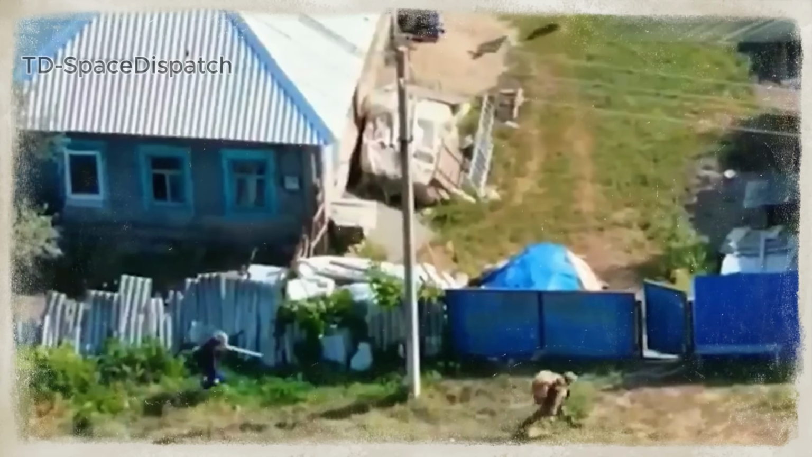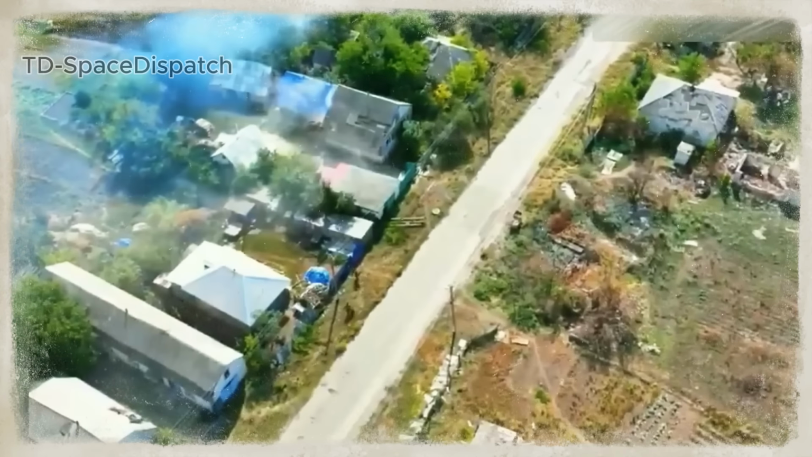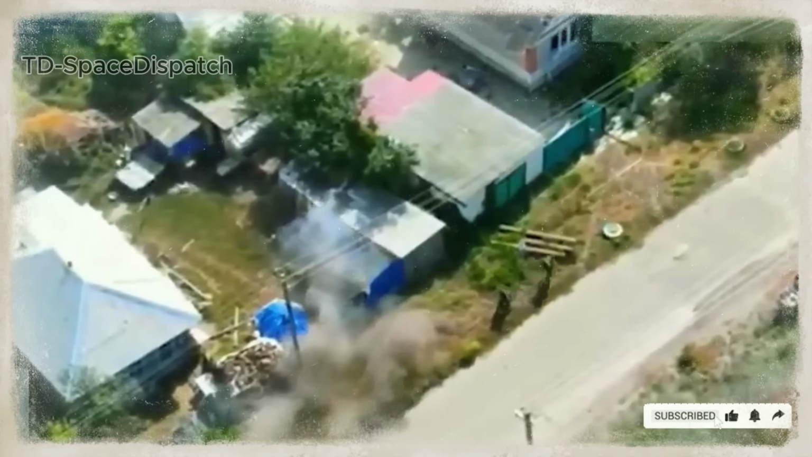She was just a civilian crossing the street when a Russian FPV drone locked on and descended without warning. 2 Ukrainian soldiers nearby spotted the threat and moved to assist. But another drone swept in before they could reach her. Forced to retreat, they watched as she ran toward her home, thinking it would offer safety.